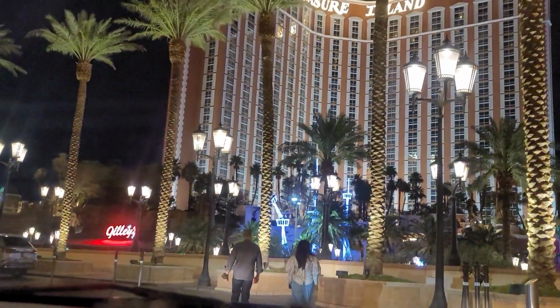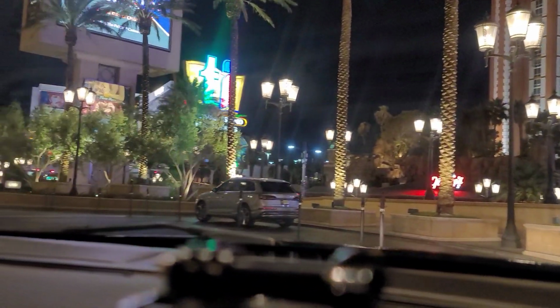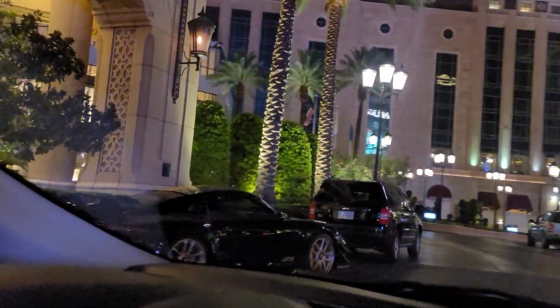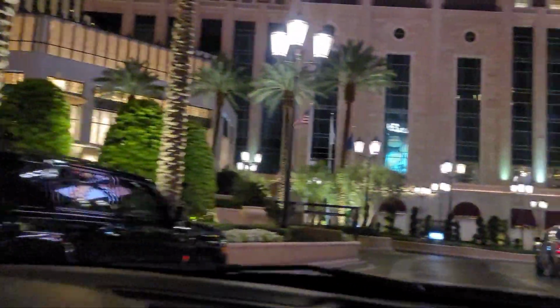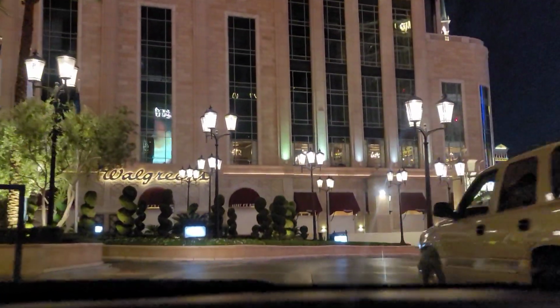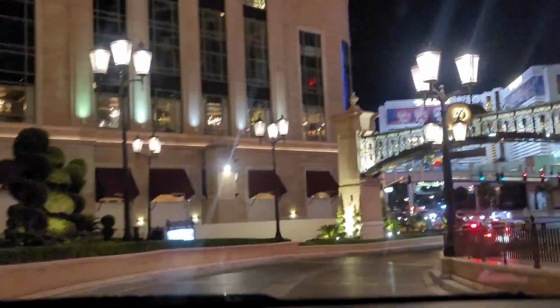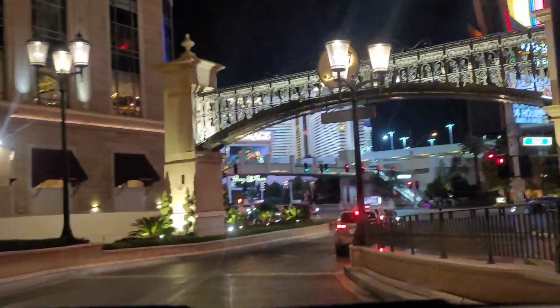Open the doors without looking. You gotta be careful now. Boy, the valet's busy here tonight. Still one of my favorite places. Every room is a suite. They have some nice shopping inside.